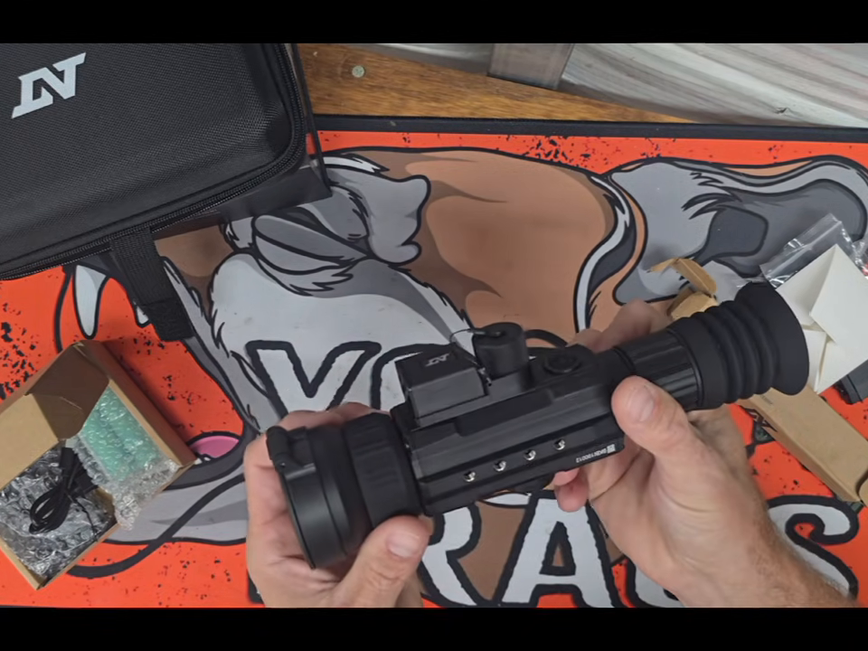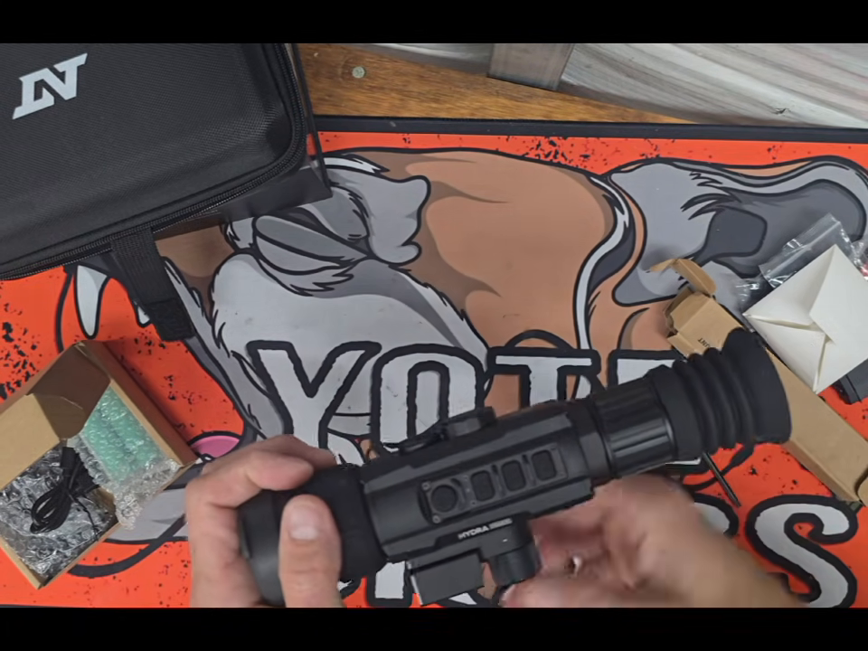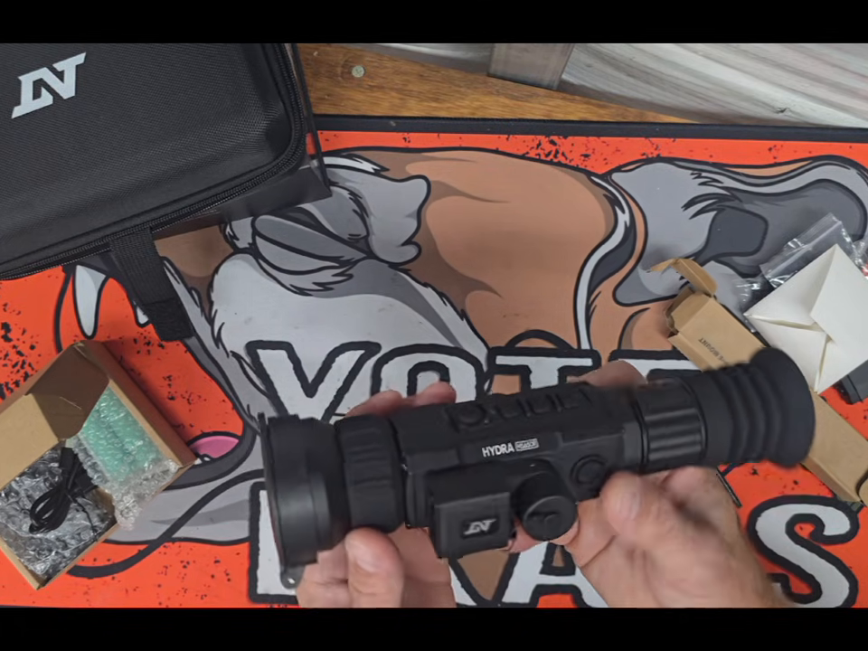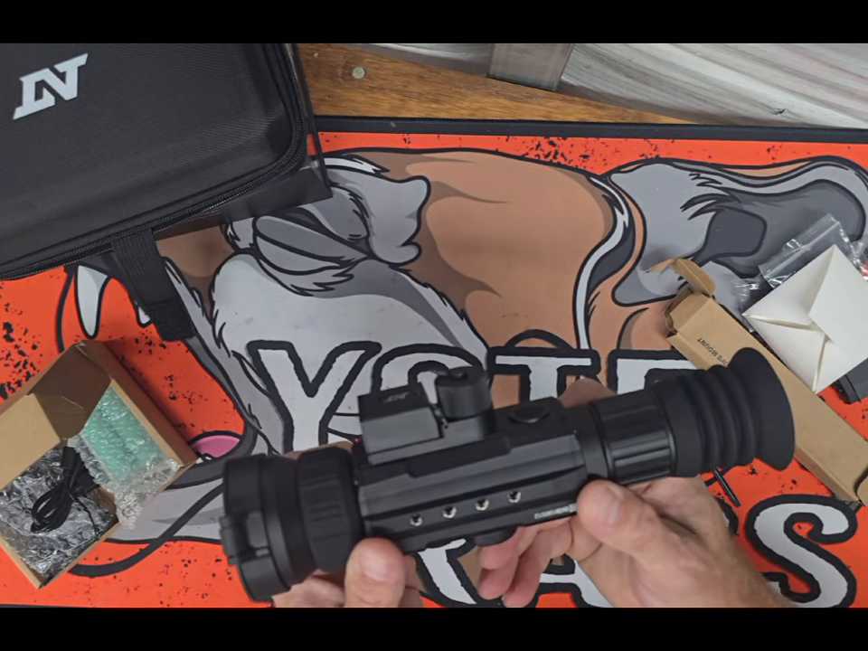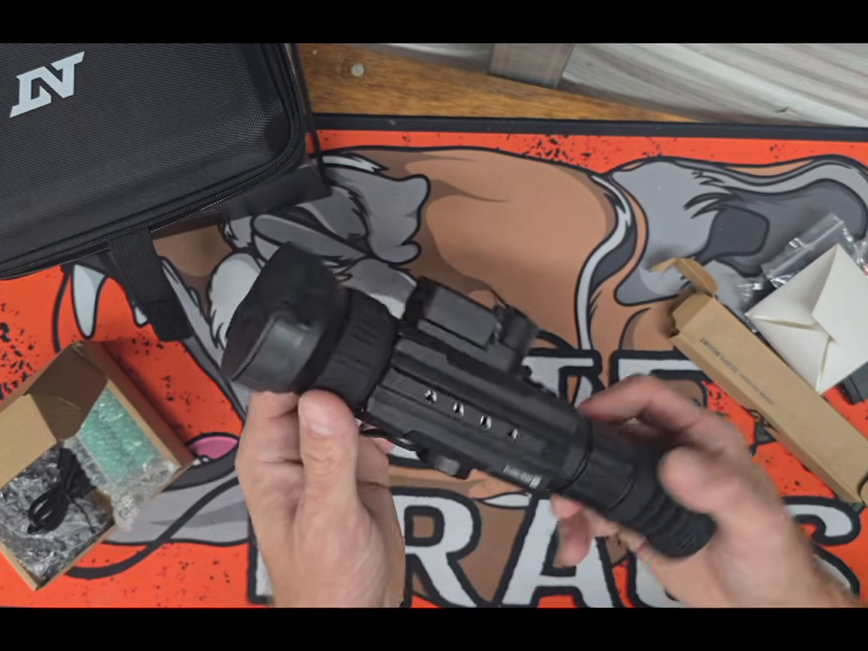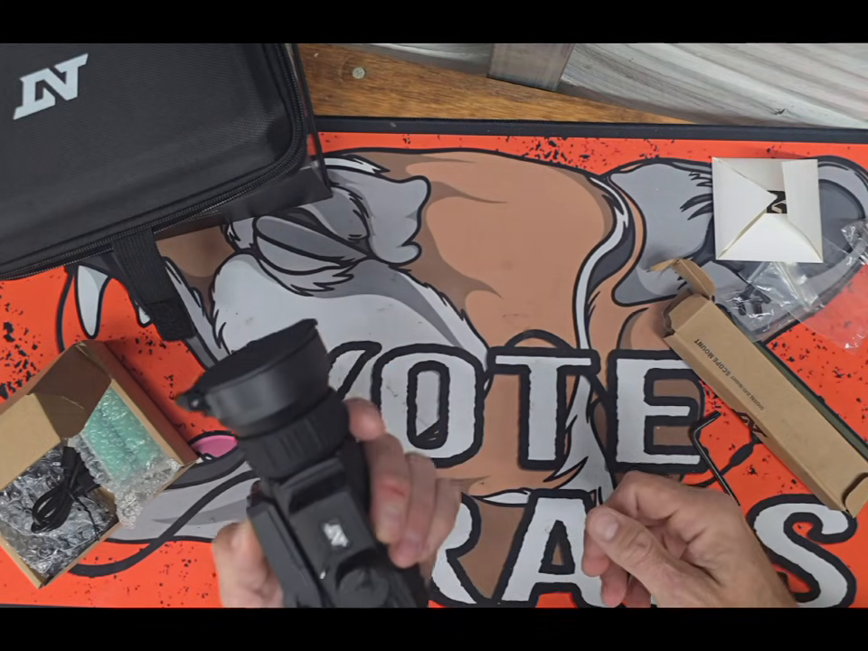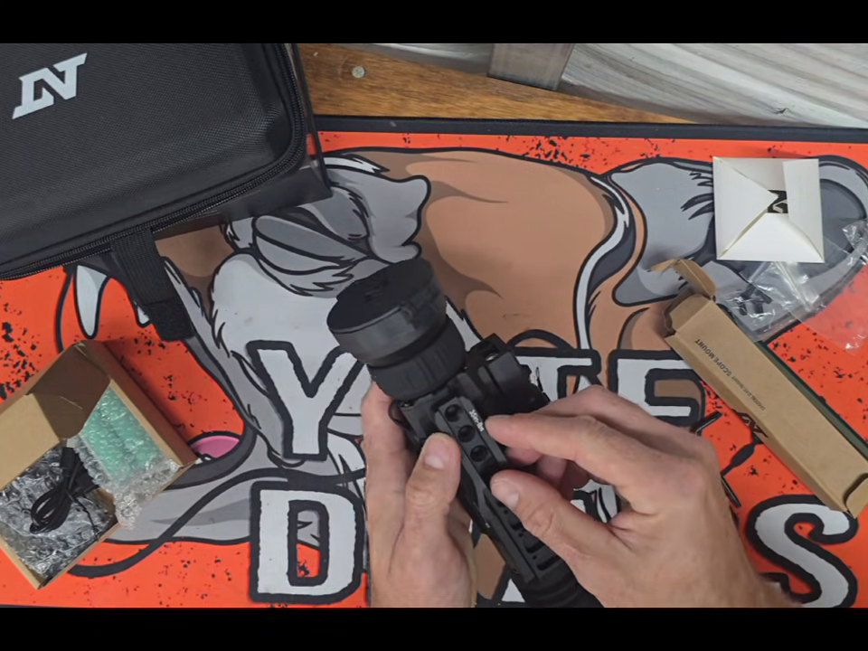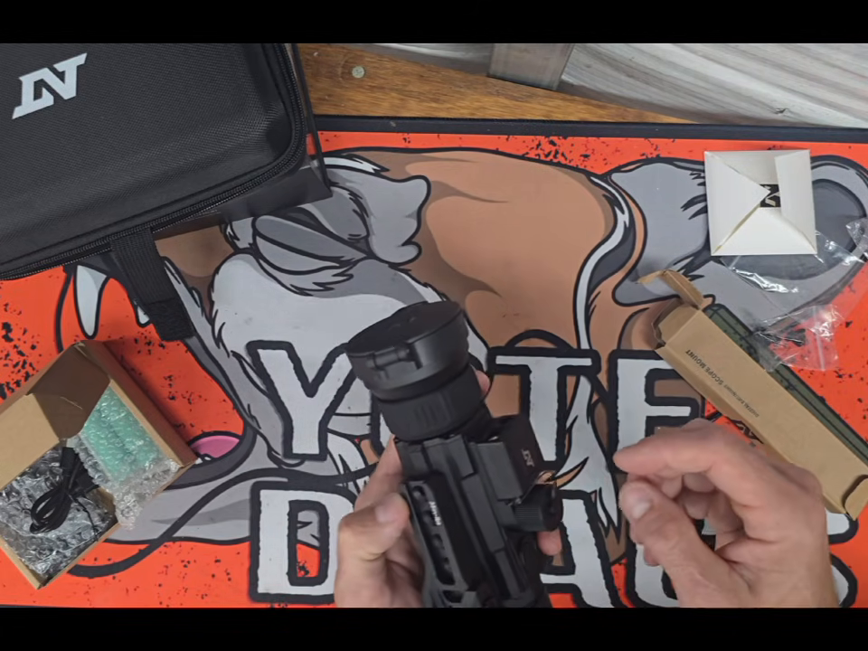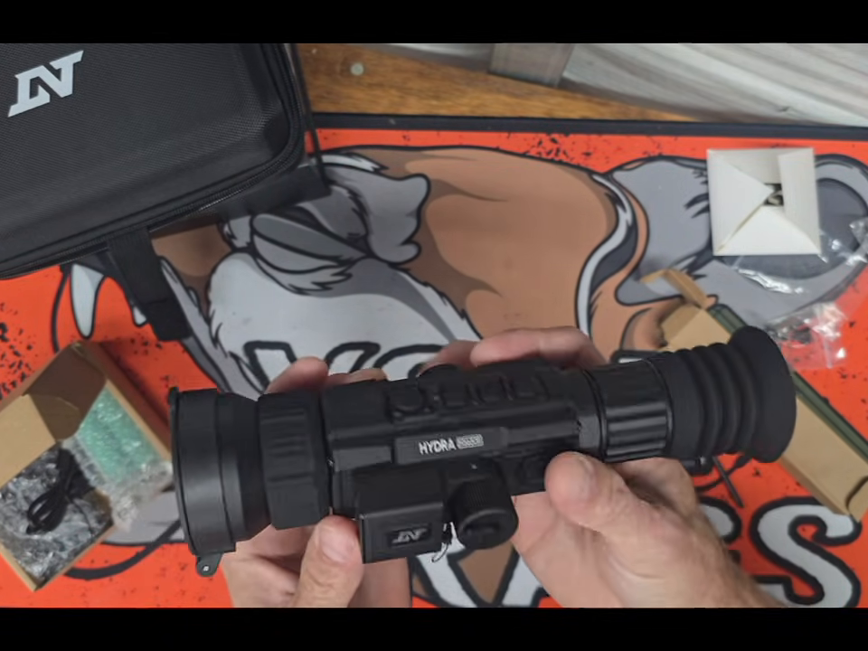But overall, the unit's small. I know it's set up to be a clip-on or scanner. Obviously, it can be a scope too. I ran the Hydra 384 as a scanner and a clip-on, and it worked out great. So I'm excited to try the 640 unit. I will have to get this lined up on my AR, and we will see how well this works. But we're going hunting tonight, so I'm gonna run this as a scanner. That's exactly what's going to happen tonight.